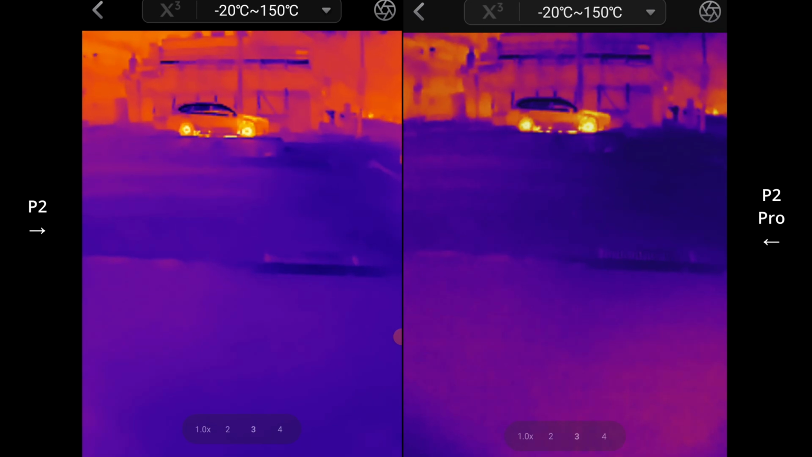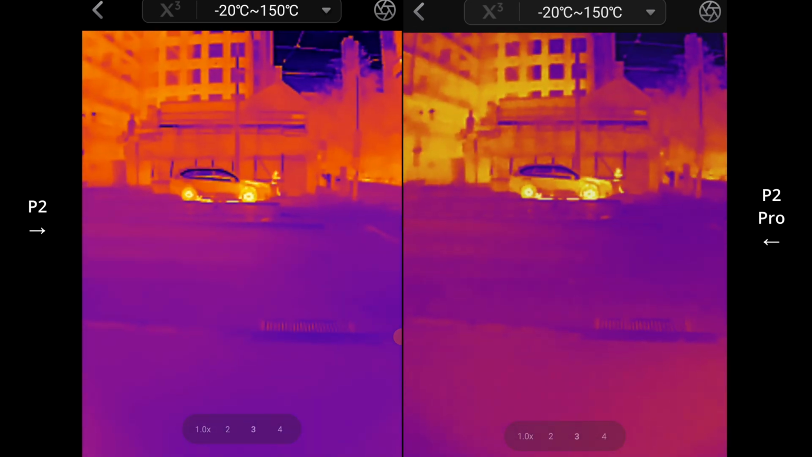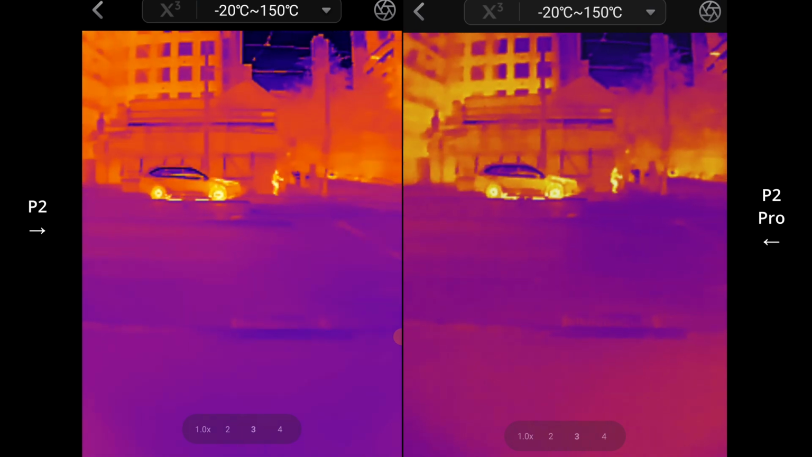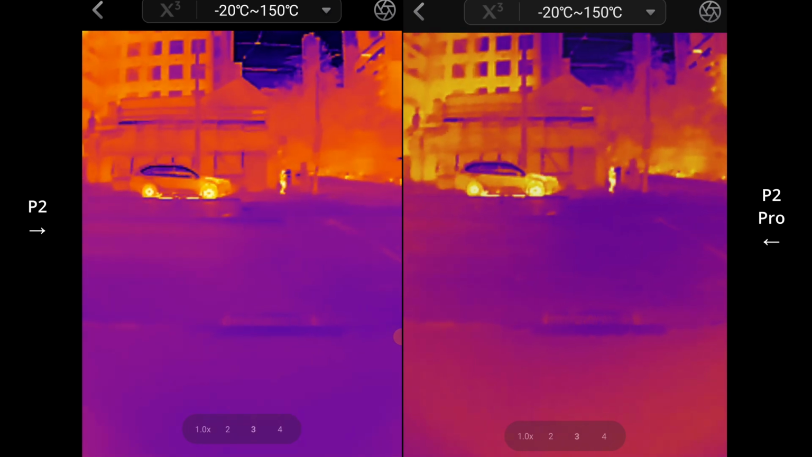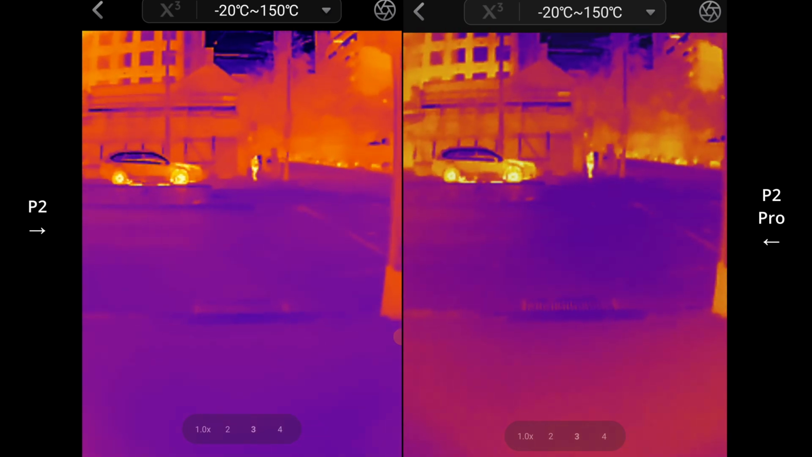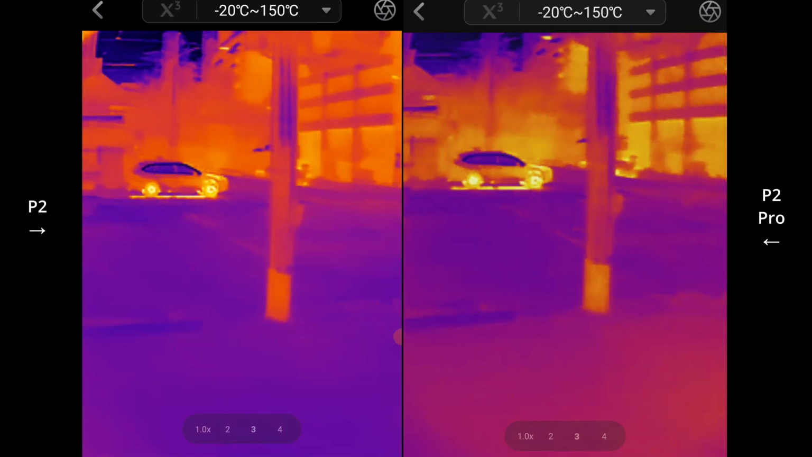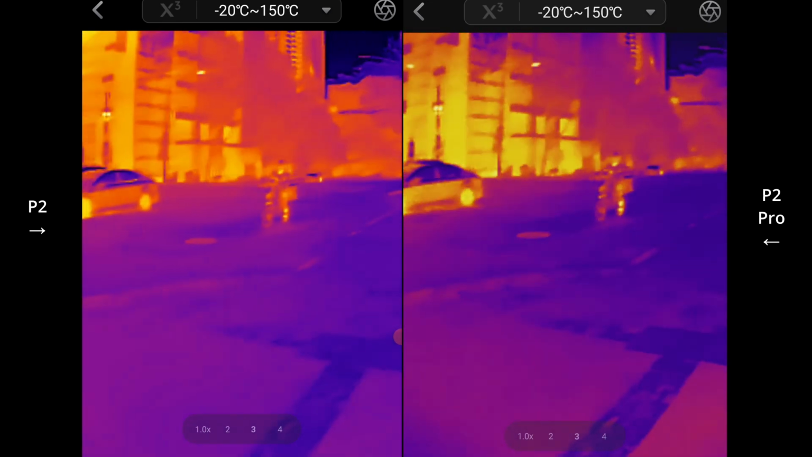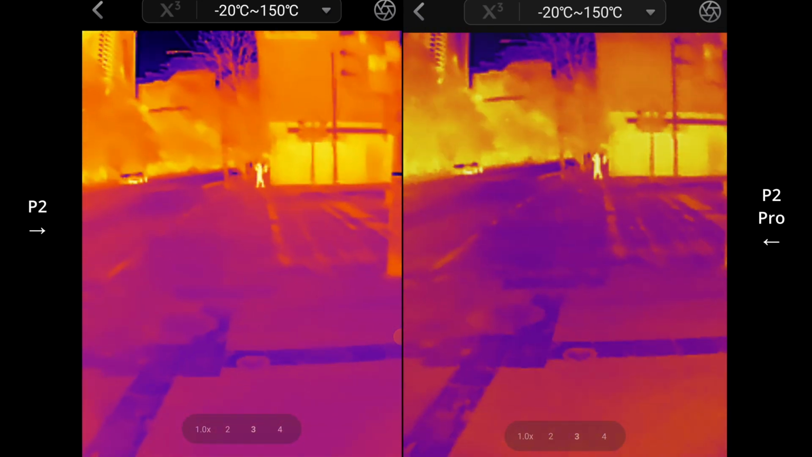You can see the wheels of the cars as well, which are a little bit hotter. People walking across. I don't know. Maybe it's just the phone, but I do find that the image quality looks a bit better on my Galaxy S23 Ultra compared to the other Samsung.